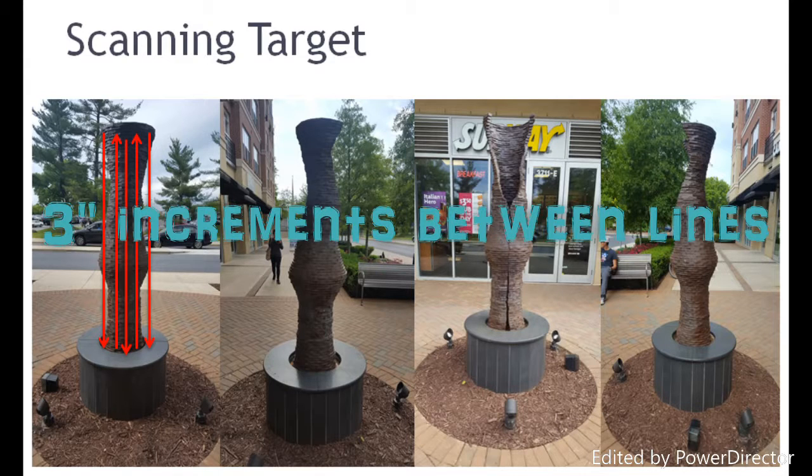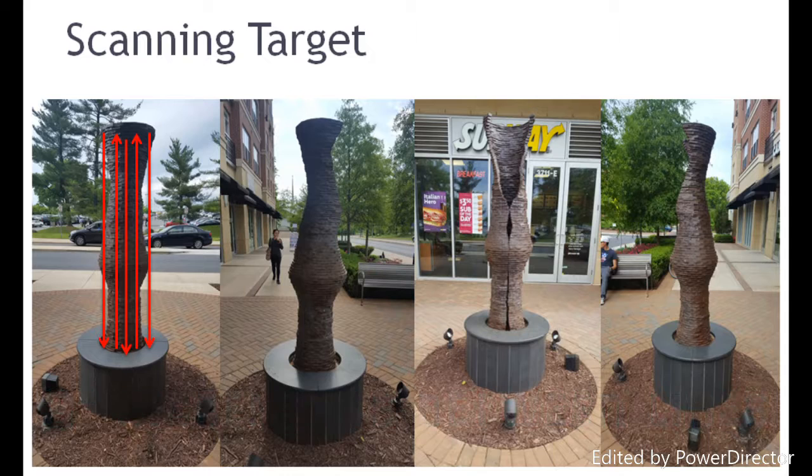For my range data collection, I scanned my target on 4 different sides, starting from the top and going down, up, down, up, down, up, down. I did this so I had a better 3D point cloud of the target and a better outcome for the 3D print.